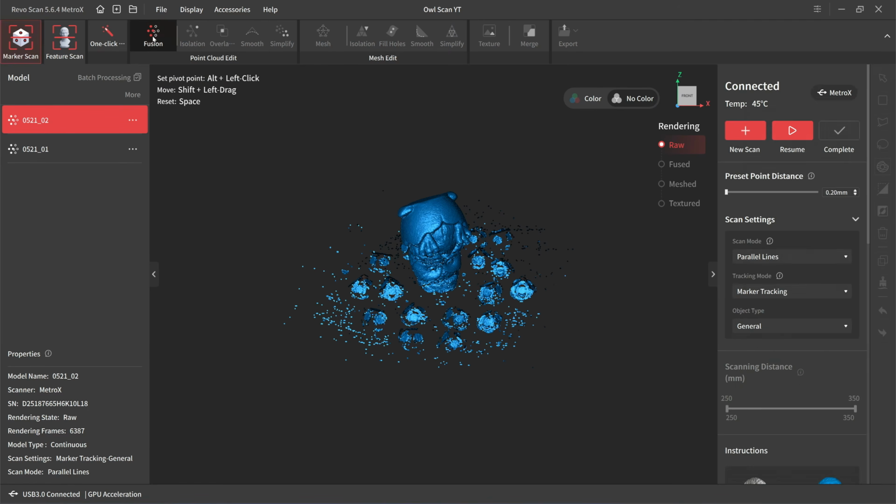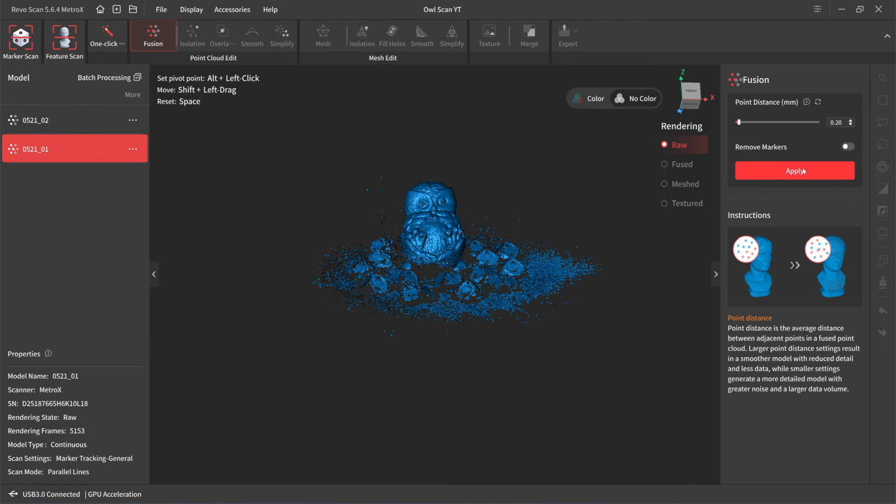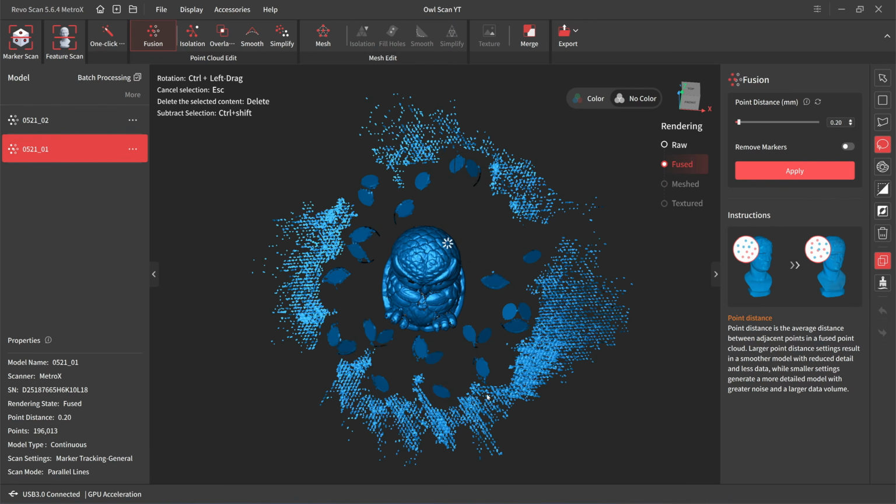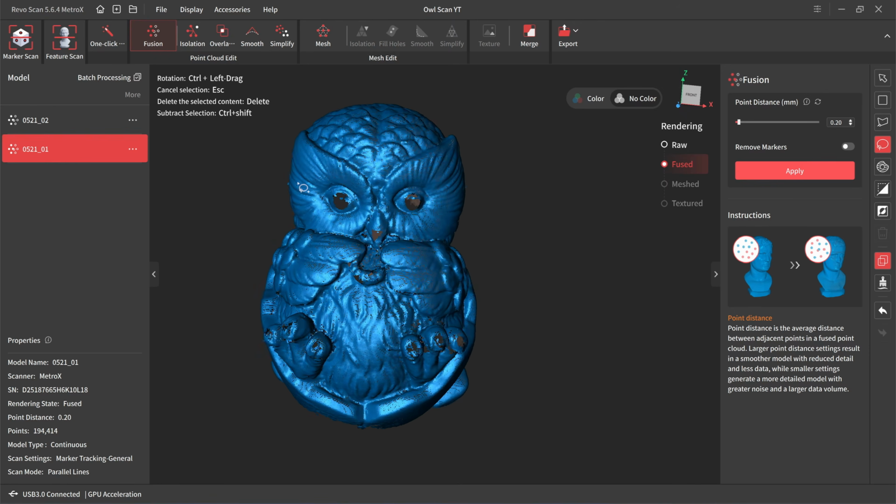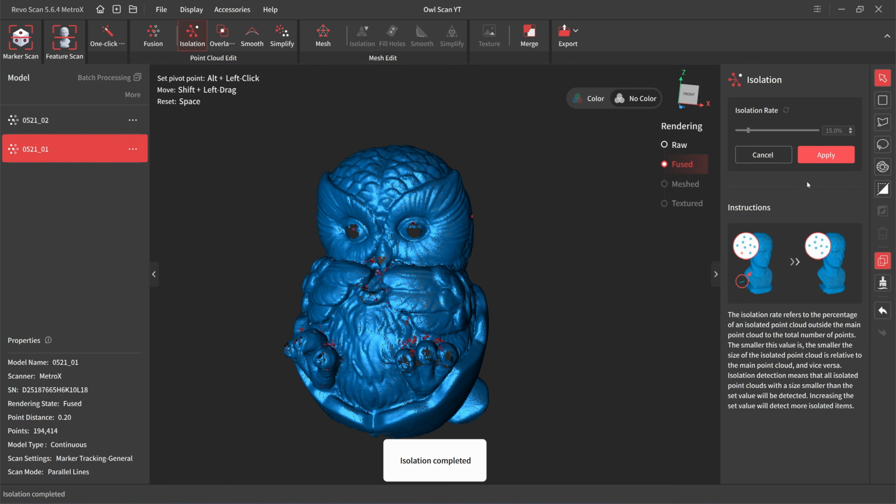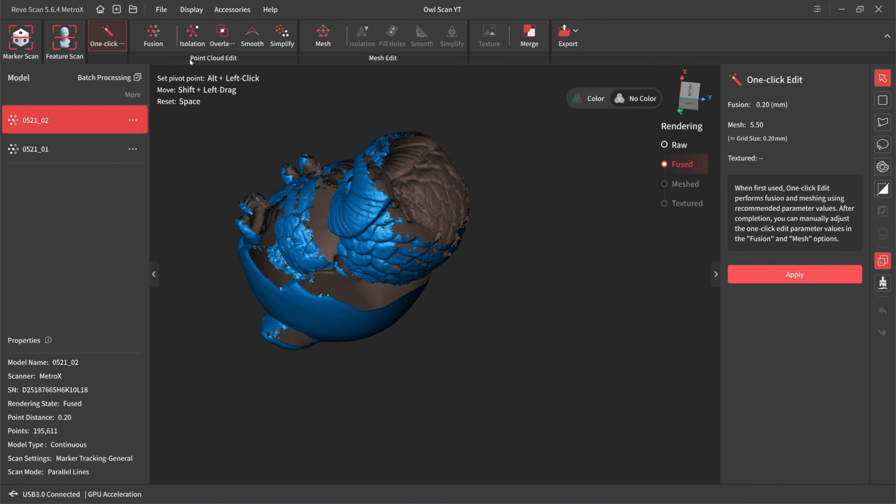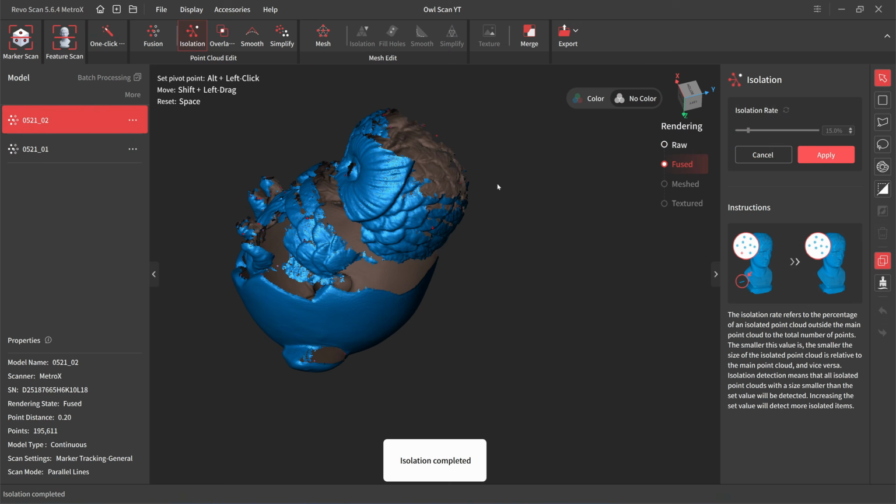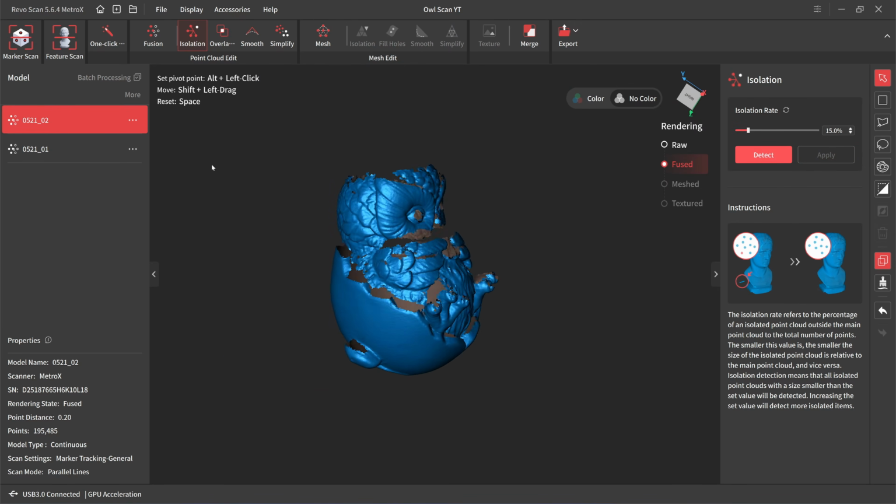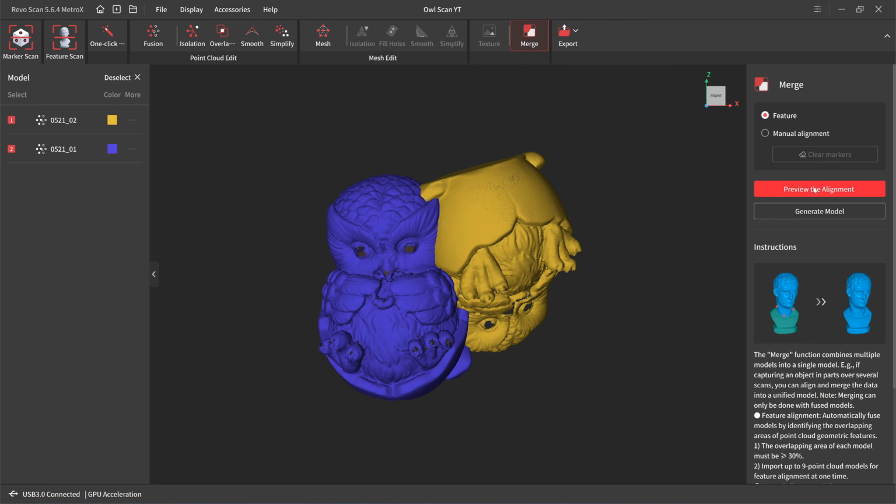Let me fuse it. 0.2, 0.2, invert it. Oh, there's some noise here, so I will use isolation to detect it, and then I click on apply. Let me check this one. Isolation, detect, apply. Okay, so we have a first and a second scan ready for merging. I click on merge 1 and 2.